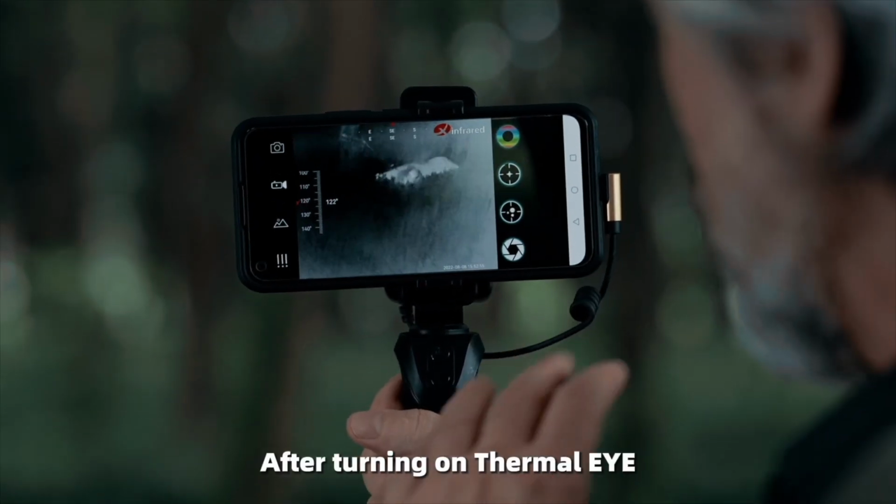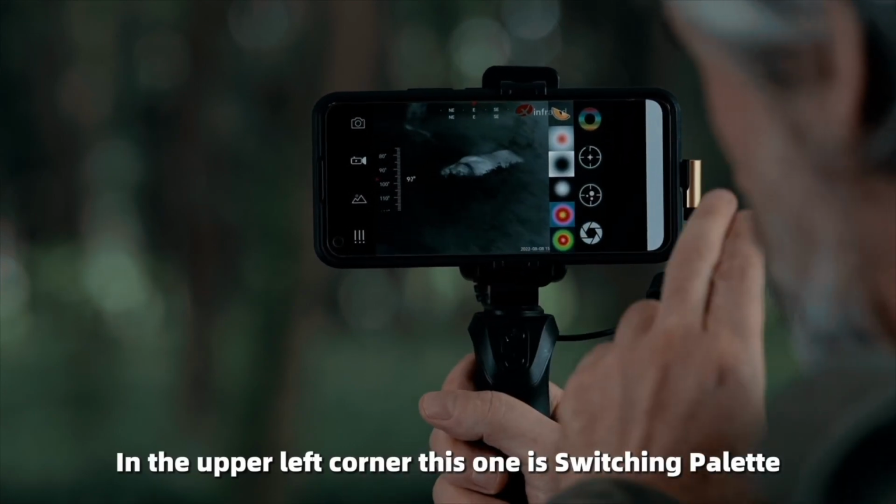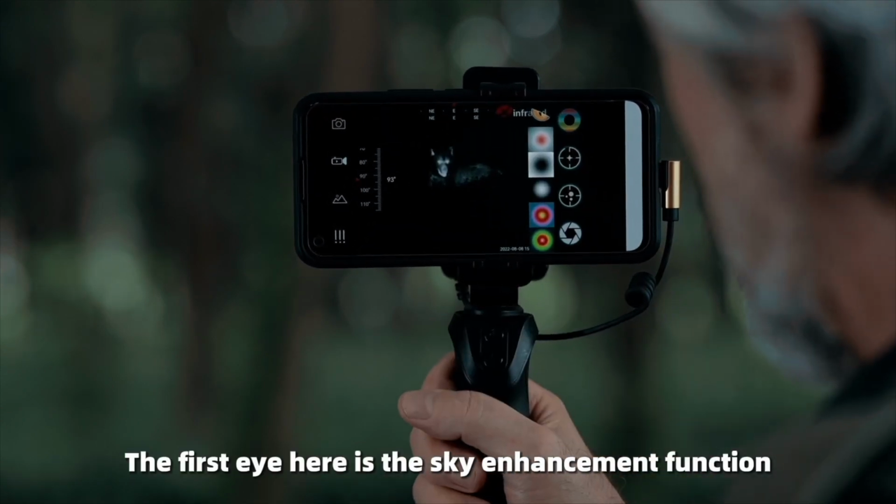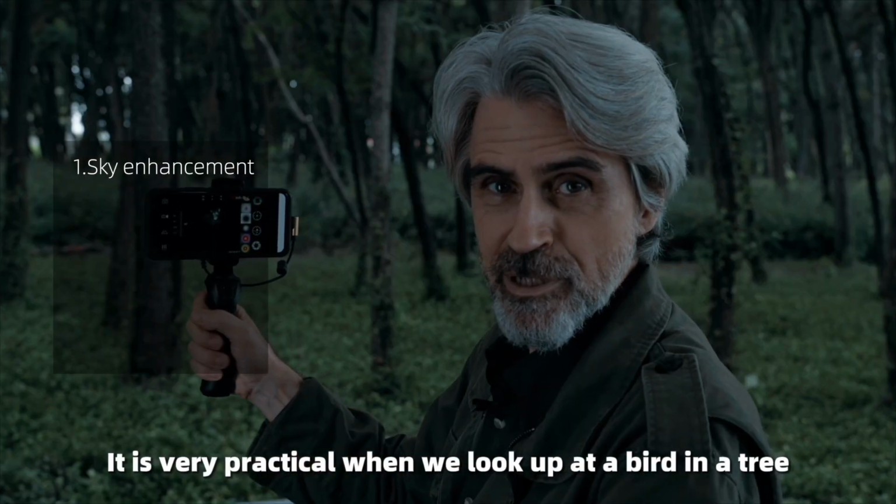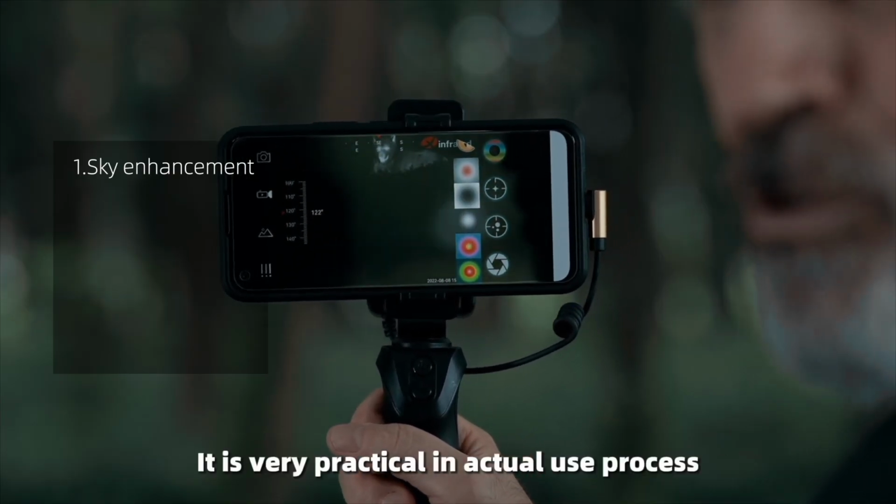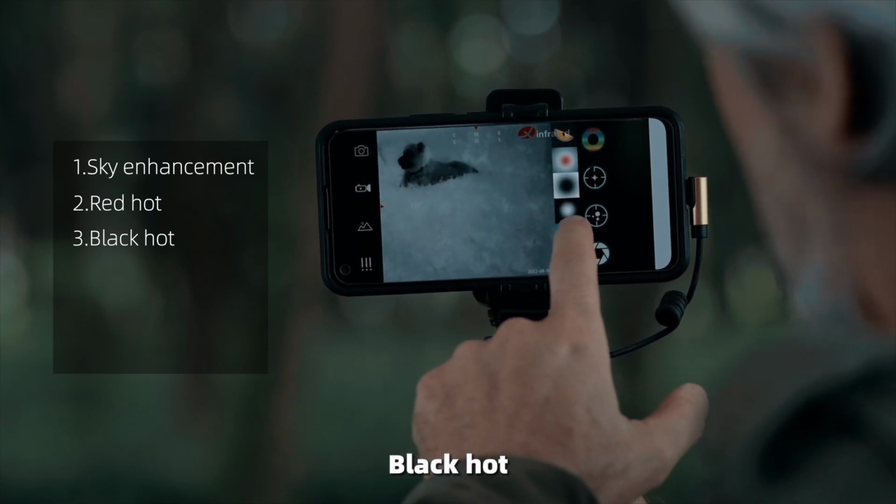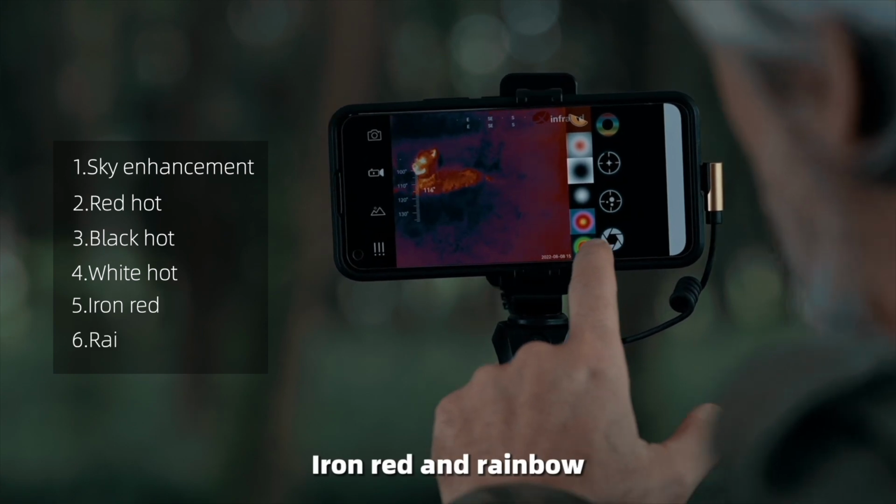After turning on Thermal Eye, there are many buttons on the screen. In the upper right corner, there's this one. It's the switching palette, and then it gives access to 6 different palettes. The first one here is the sky enhancement function. It is very practical when we look up at a bird in a tree. It is very practical in an actual use process. This is red hot, black hot, white hot, iron red, and rainbow.